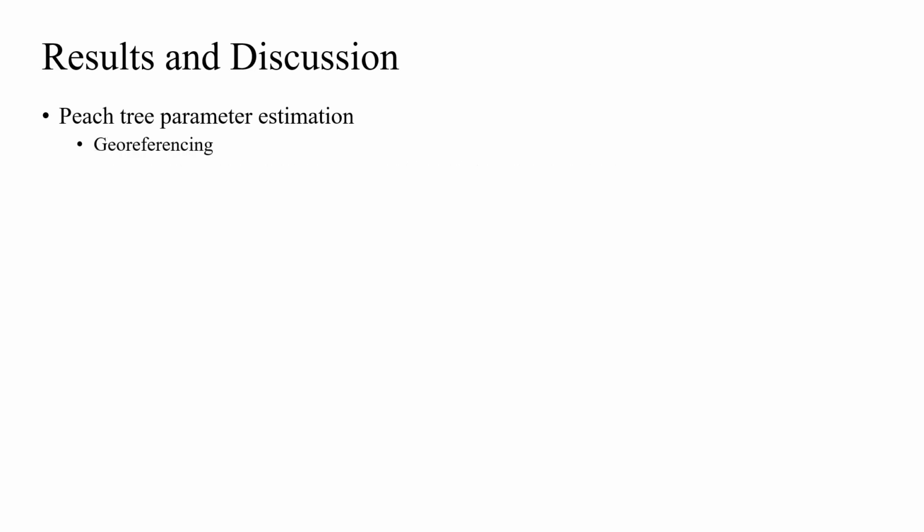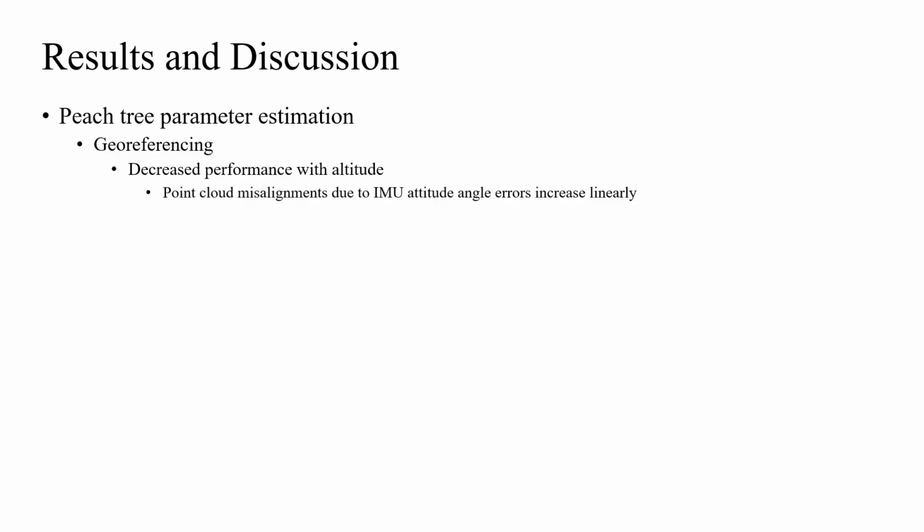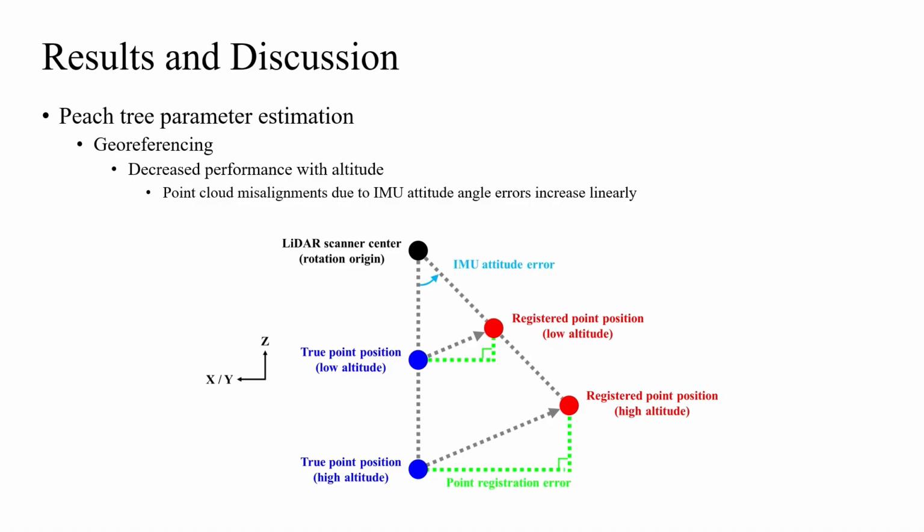For GNSS and IMU-based georeferencing, performance generally decreased with altitude. This makes sense because point cloud misalignments caused by IMU attitude angle errors increase linearly with altitude. That is, the same angular error in degrees causes a larger positional offset the higher up the LiDAR scanner is. This image illustrates the same IMU attitude angle error can cause larger point cloud registration errors for high-altitude LiDAR data than low-altitude LiDAR data. Therefore, parameters extracted from high-altitude tree point clouds tended to be less accurate.